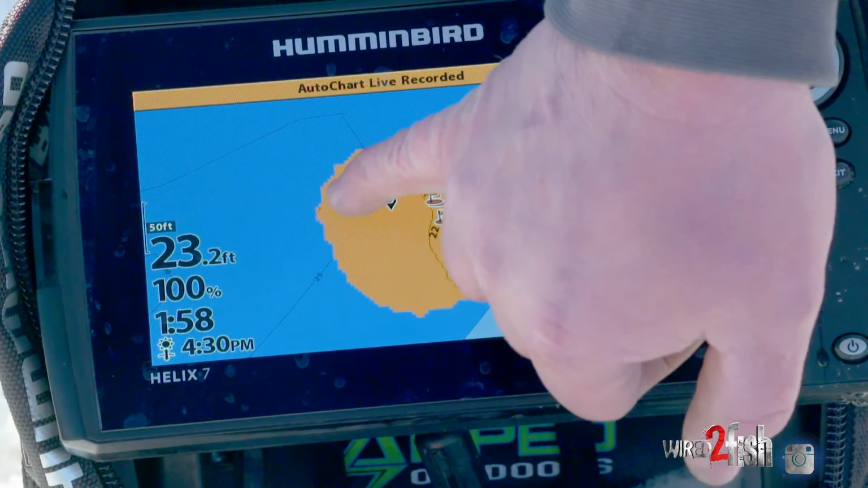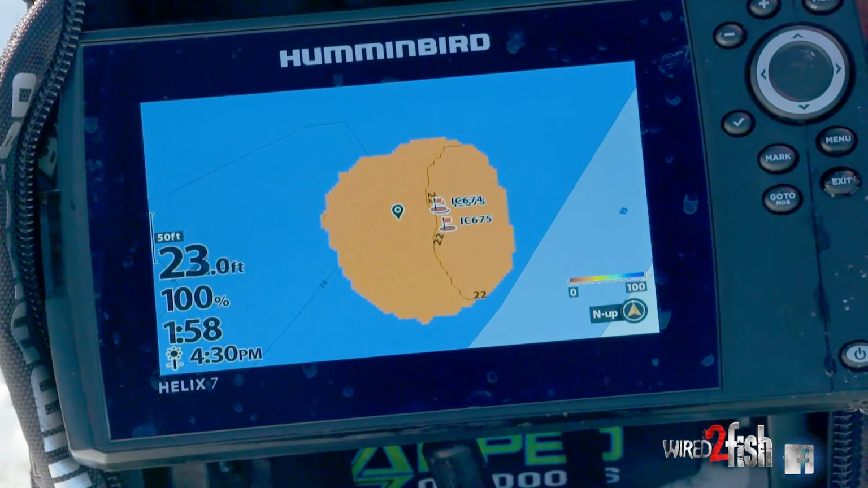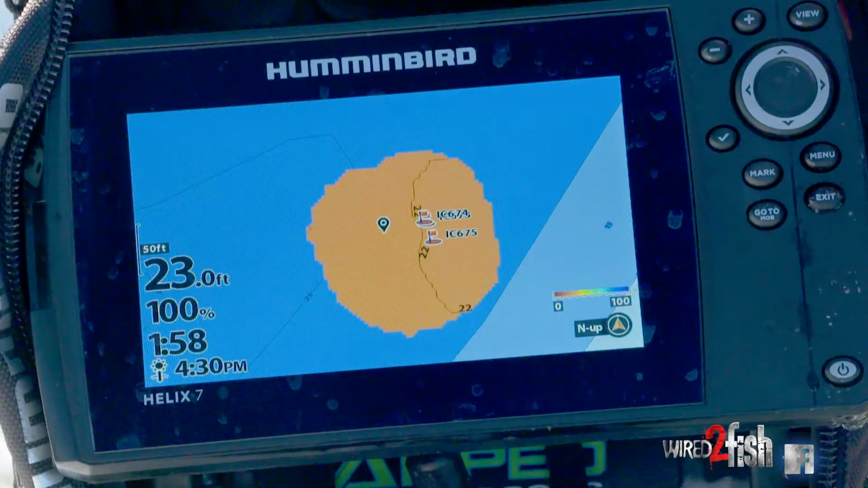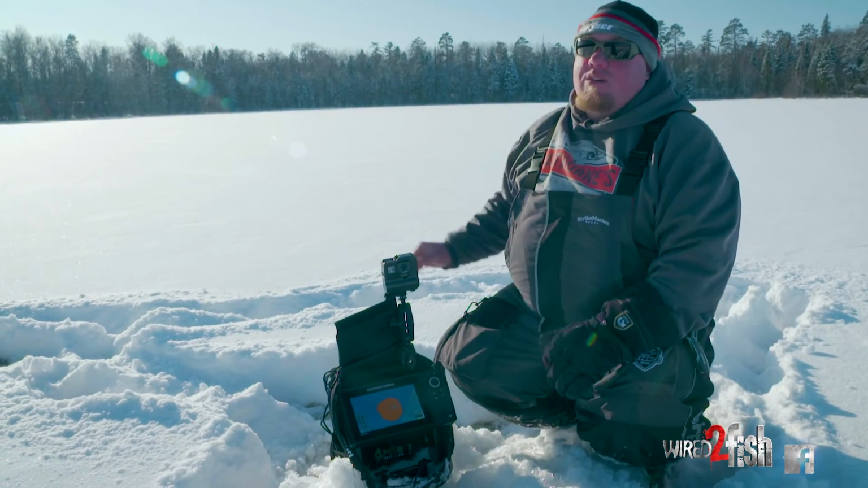In 5, 6 holes, you can already see I've mapped a huge area. I can tell, without a doubt now, I have a 22 foot contour line. I also have another contour line over there that's getting deeper, so I know I'm headed in the right direction.